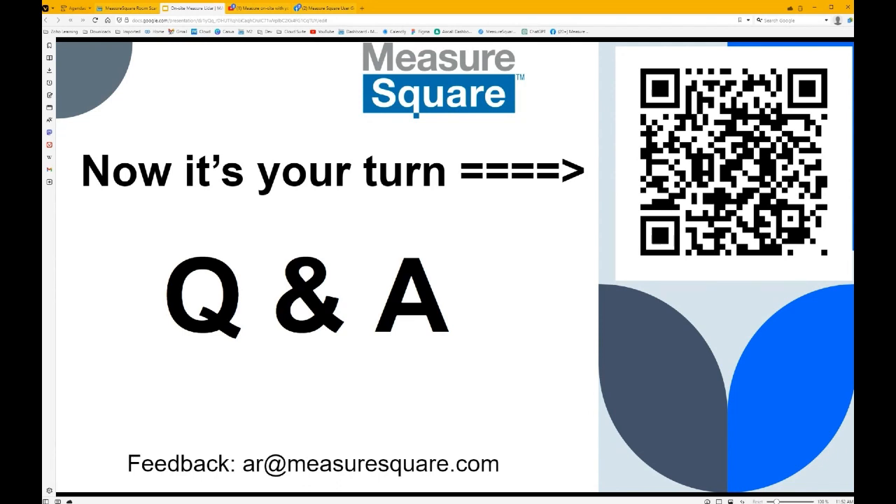Currently there's not an option to share that from the user. So again, we just released that this week. As I mentioned in the slideshow, that's a phase two for us, being able to share outside, without sharing directly into MeasureSquare. That is something that's on the roadmap, but we do want to understand the use cases so we can do it correctly for you guys.